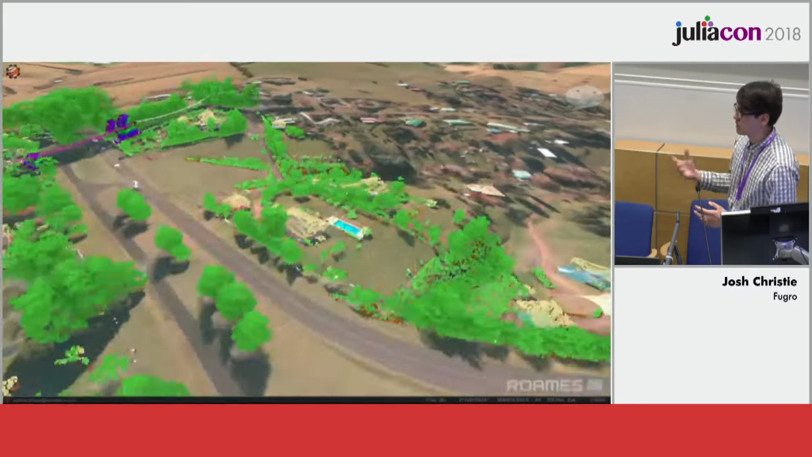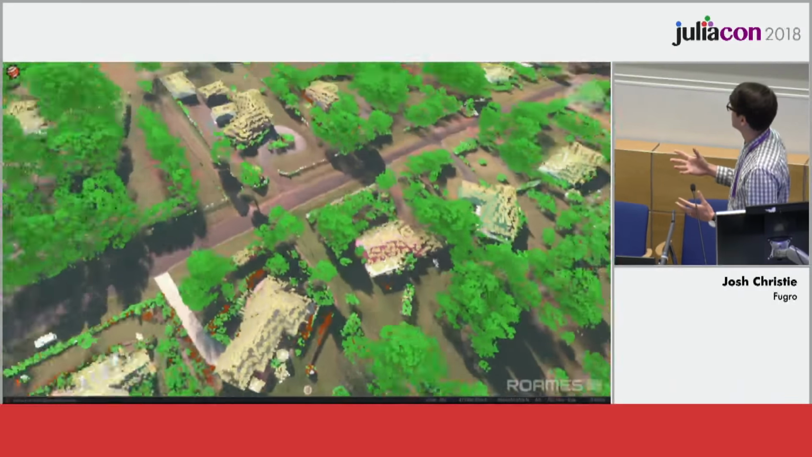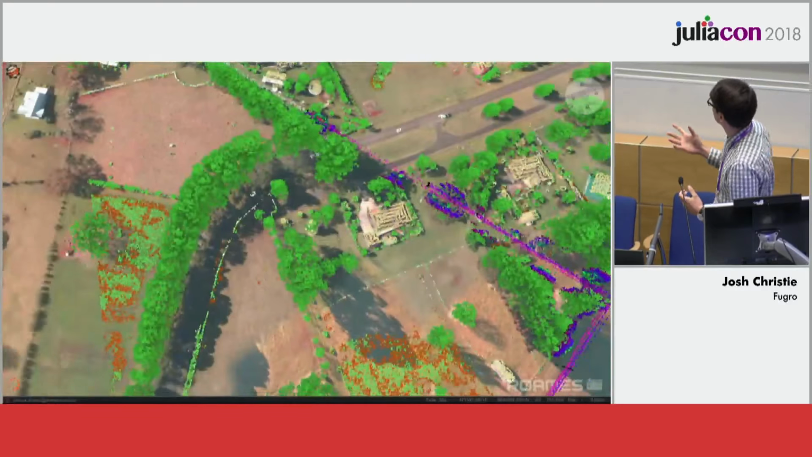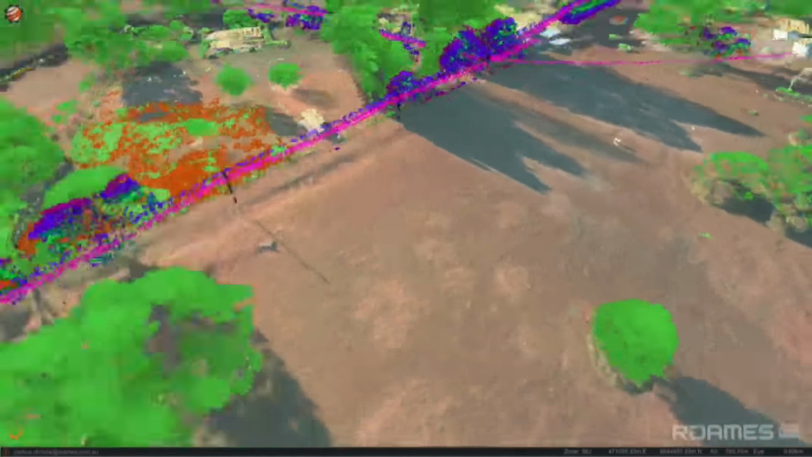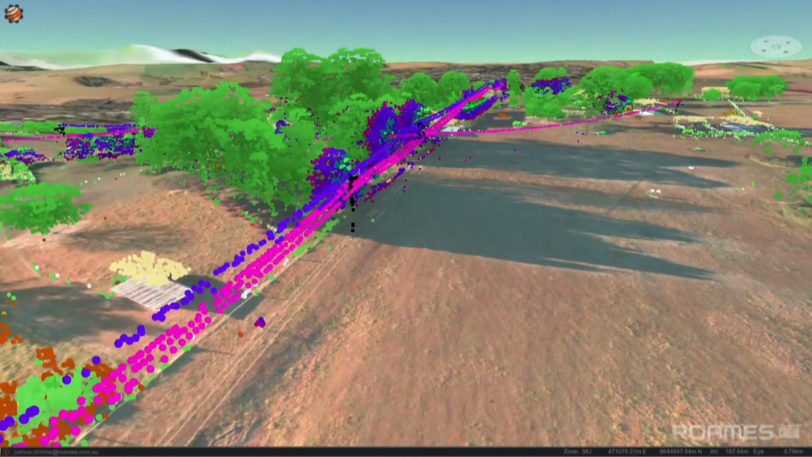We do our processing in the AWS cloud, and that allows us to scale up for the large amounts of data that we process. We're also classifying the other components on the pole top, and we're classifying cars, but it's not shown in this visualization because the customers,